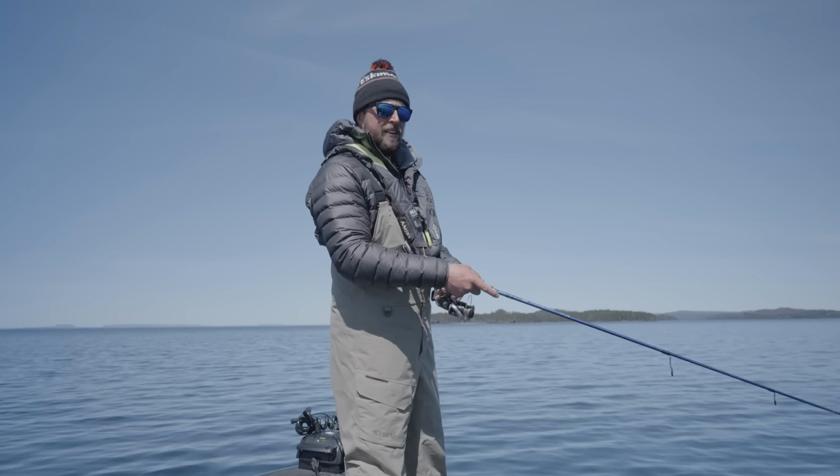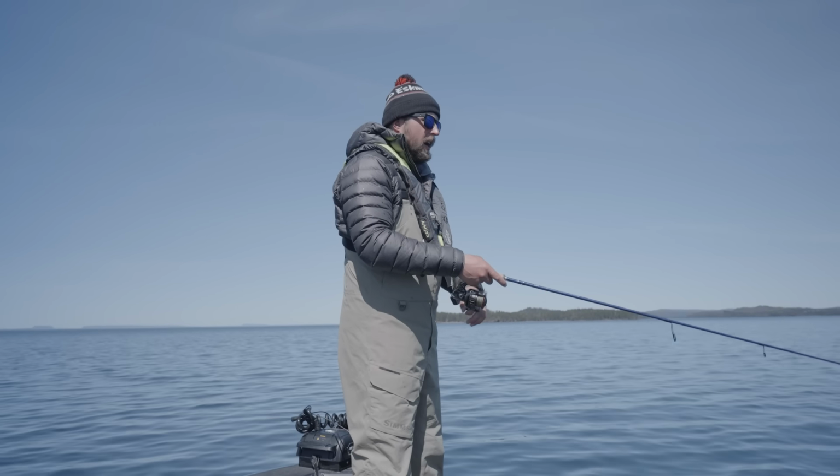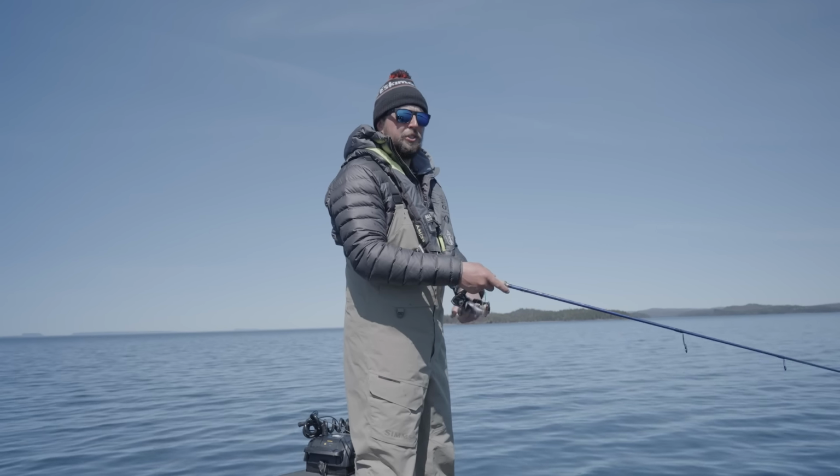There's another one out here. Another one out here. Yep. But yeah, I mean, you can totally see it clear as day. But if we motor across this, you'd be able to see these fish spooking by the boat. That's how shallow they are.